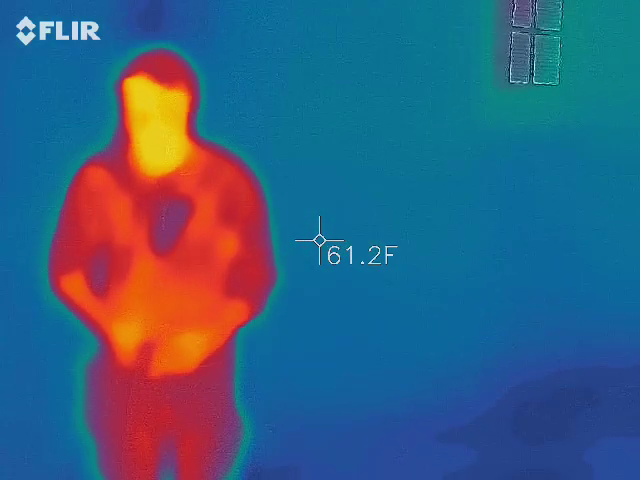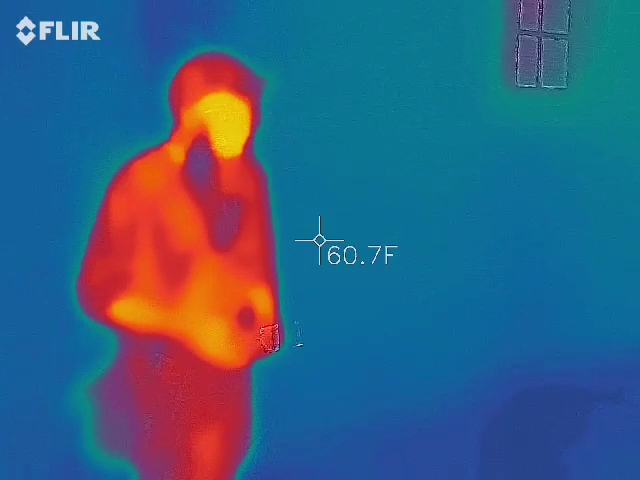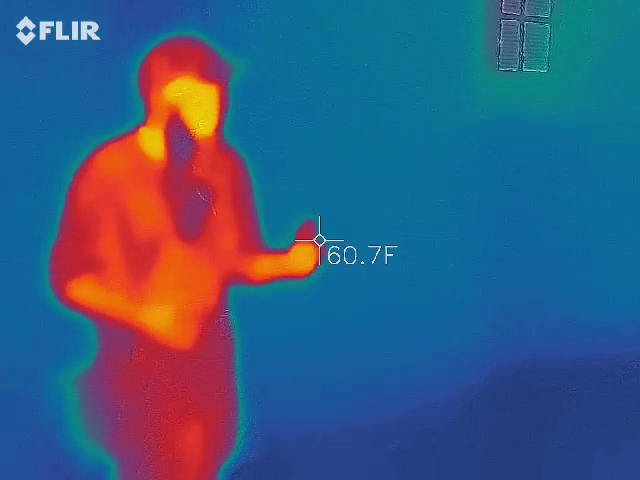I do get a lot of weird anomalies down here as far as lights and pictures. That's why we stopped to take pictures.